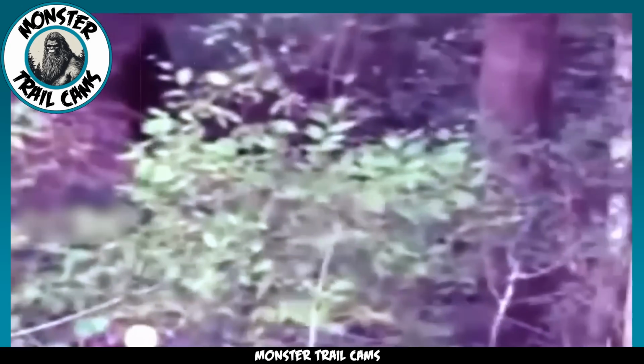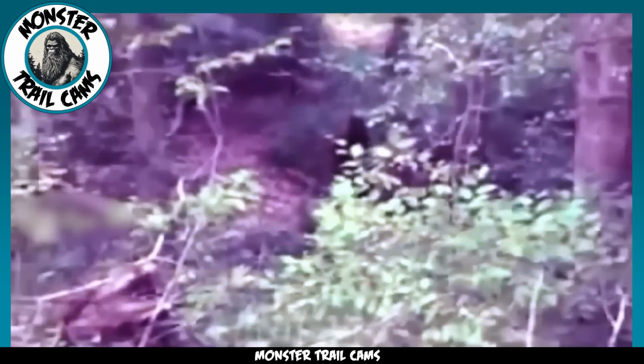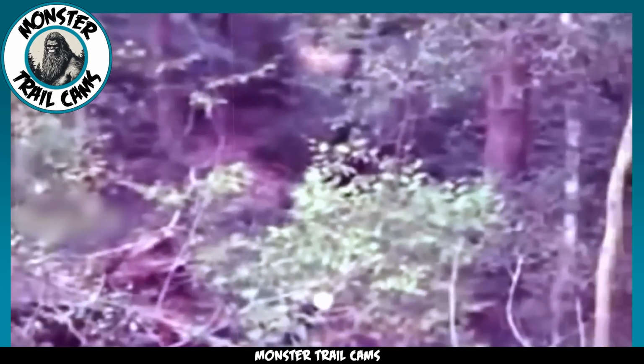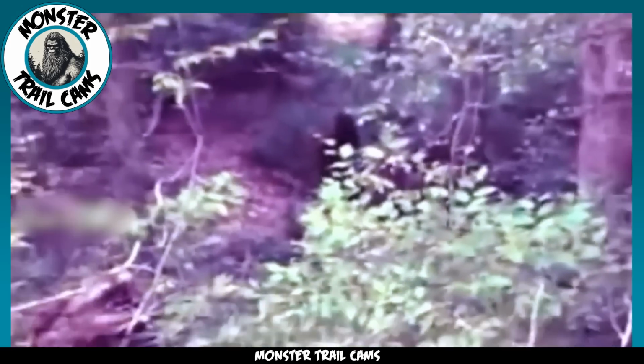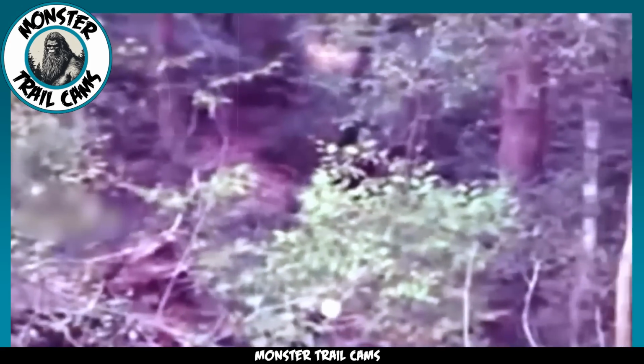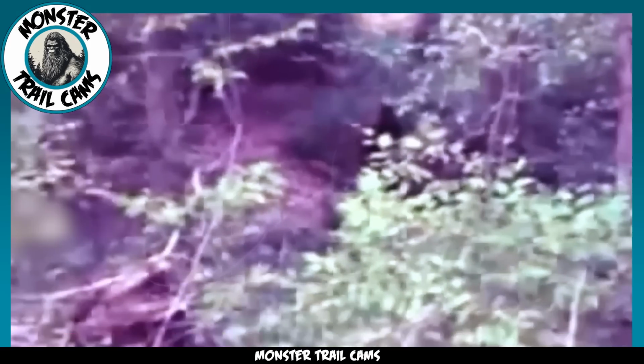Apes and gorillas often alternate between the use of two legs and four, while we very rarely, if ever, see Bigfoot using its arms to walk. Does this mean Bigfoot is the missing evolutionary link between humans and apes, or are we looking at an entirely different species? Your guess is as good as mine. We won't be able to tell for certain until we can get a DNA sample from a Bigfoot specimen. Until then, speculation will have to do.